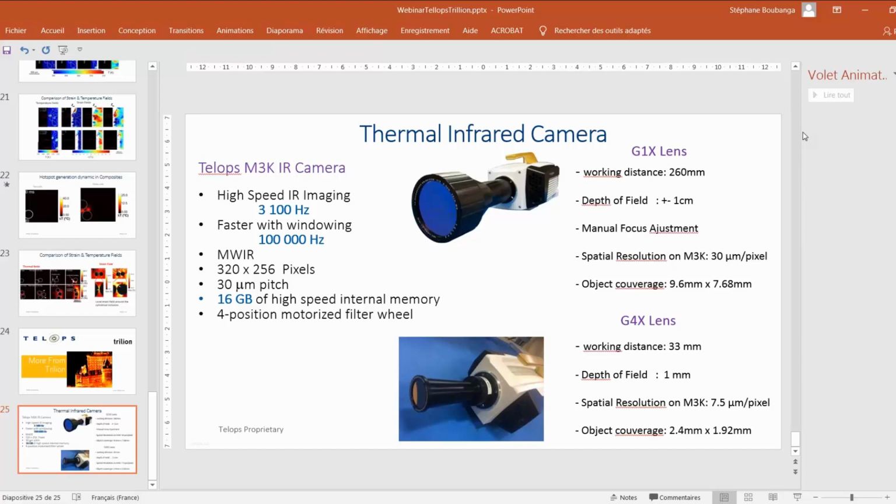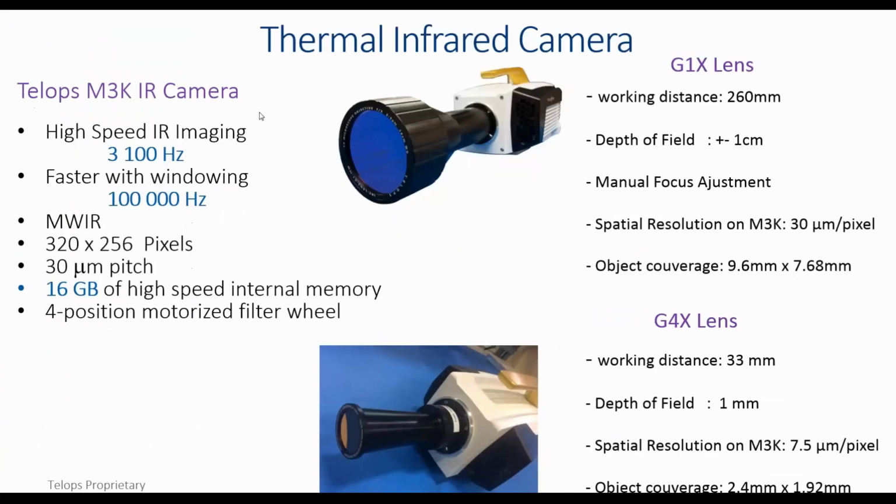The M3K, again, is the camera that was presented today for the DIC measurements here. We have a few options of microscope lenses. We can provide a G1X lens.